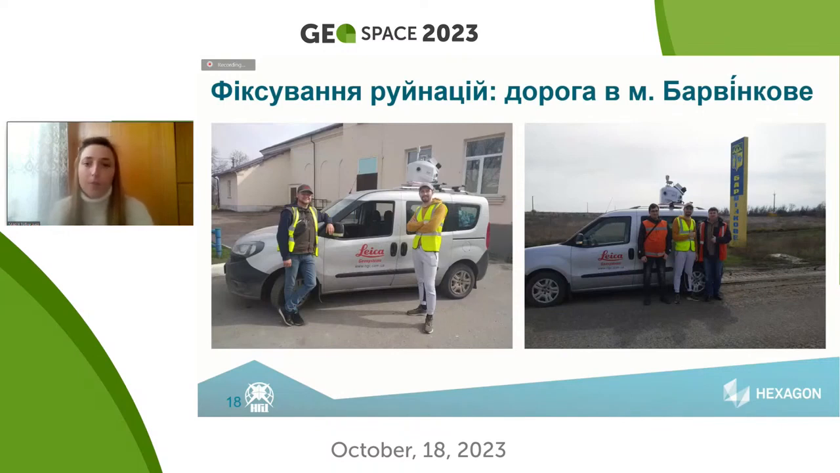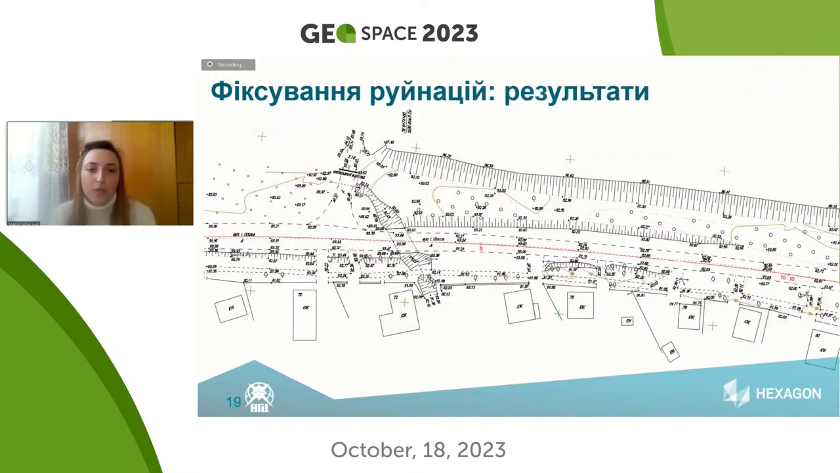The use of mobile technology, Pegasus, helped us to make an image of the road close to Barvinkovo. As a result, we made a topographic plan and made lengthwise and widthwise lines on the road.